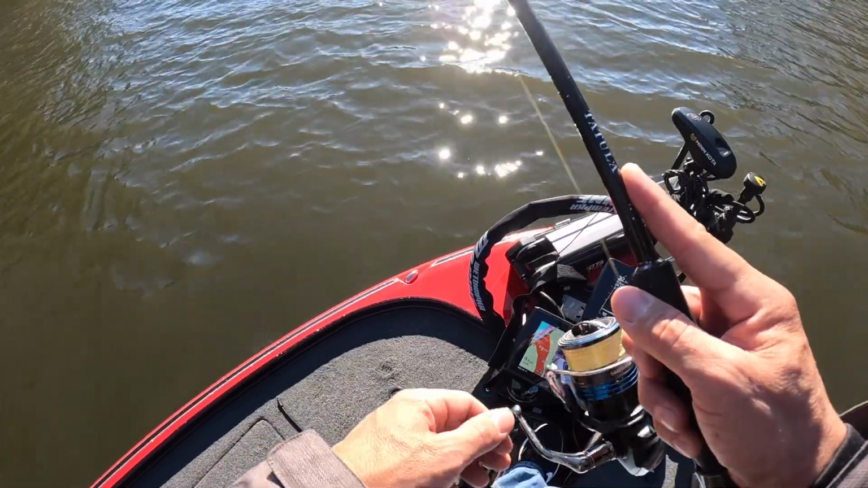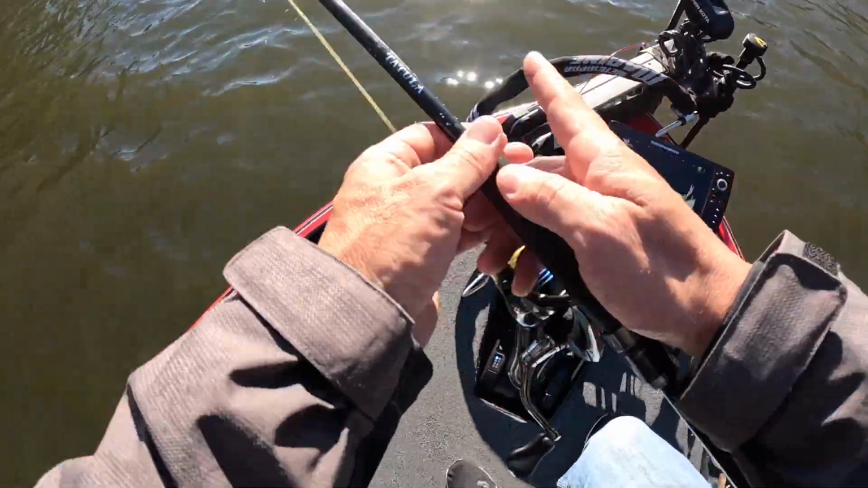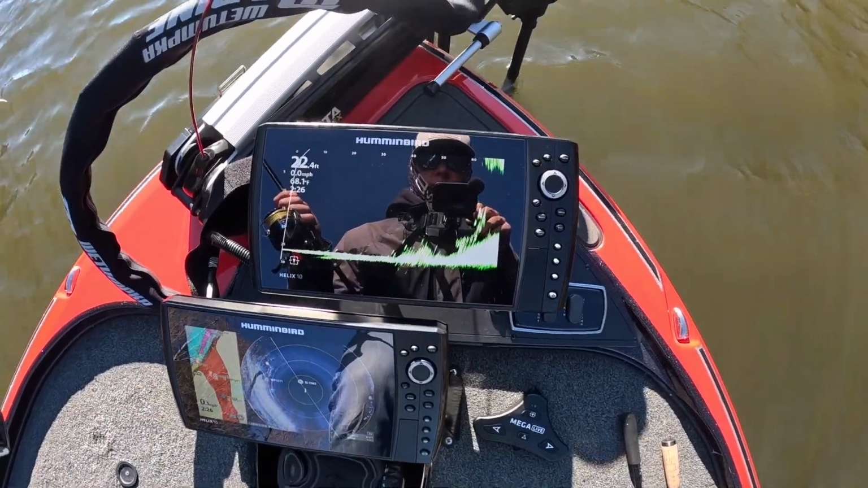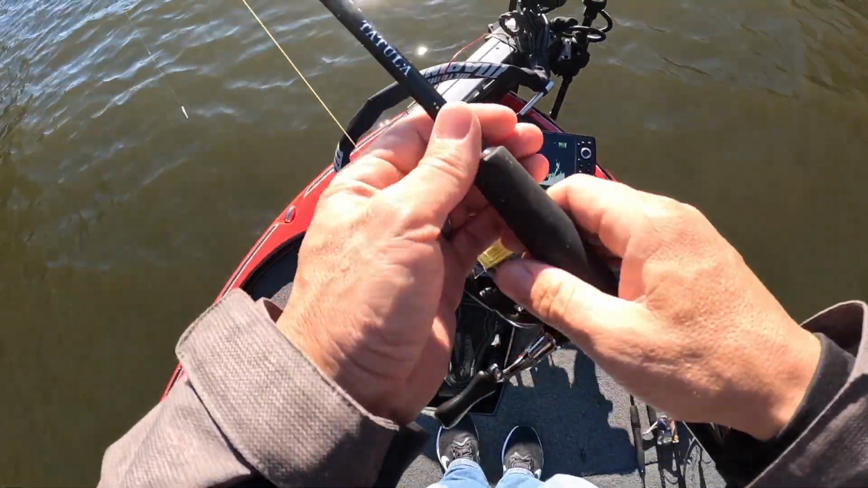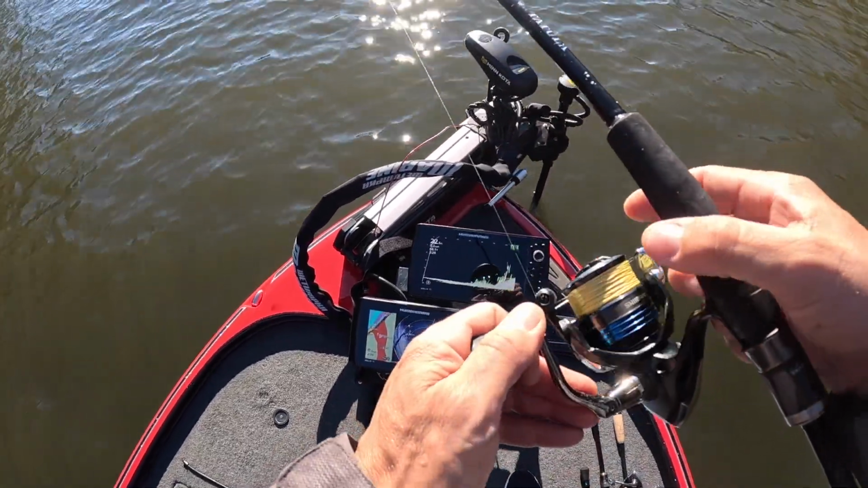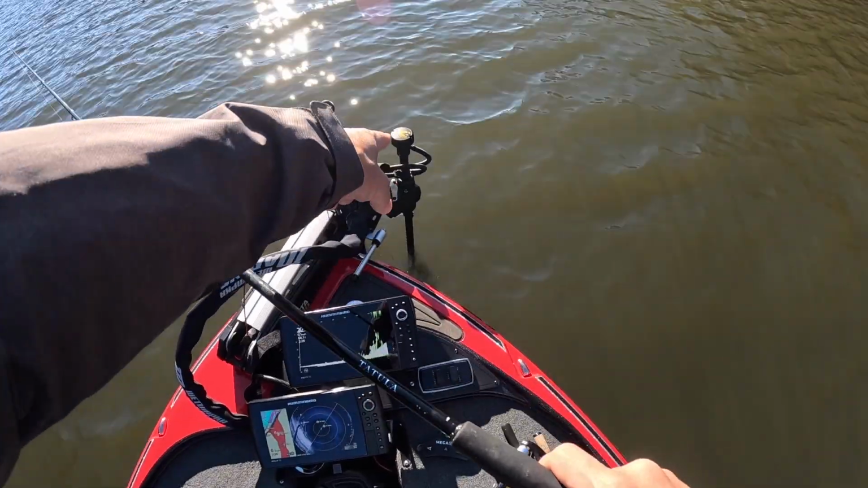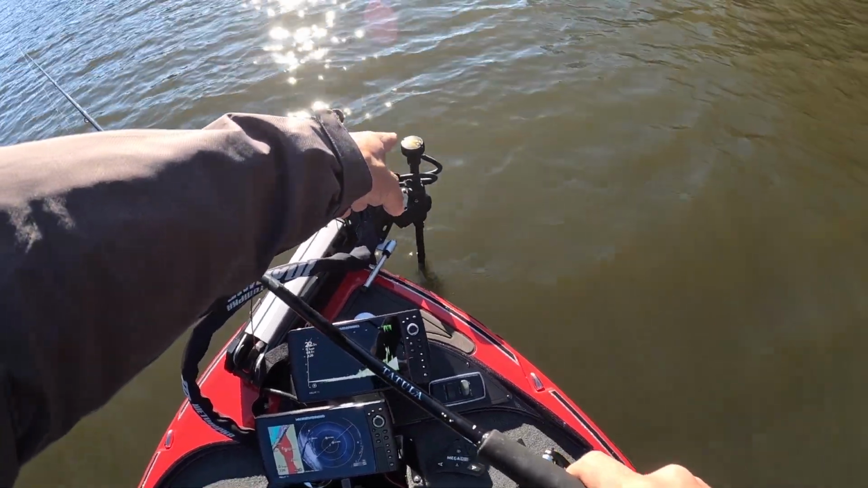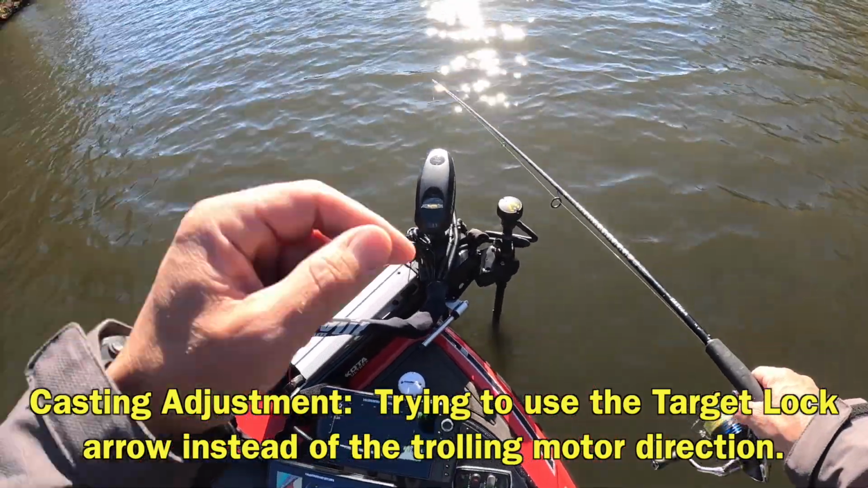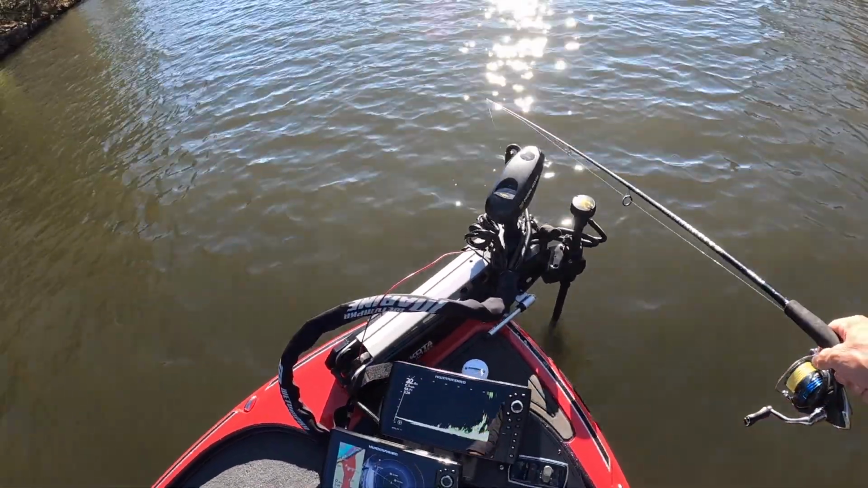Looks like a good piece of structure right here. Right there, let's hit that lock. All right, so we locked onto that piece of structure about 60 feet out. We'll hit this spot lock. That's going to hold us. Now the thing is going to be trying to adjust to the little arrow right here instead of the trolling motor.